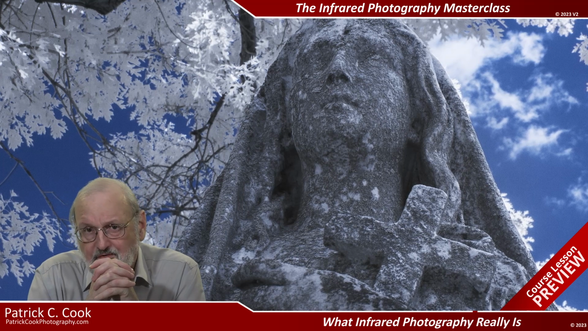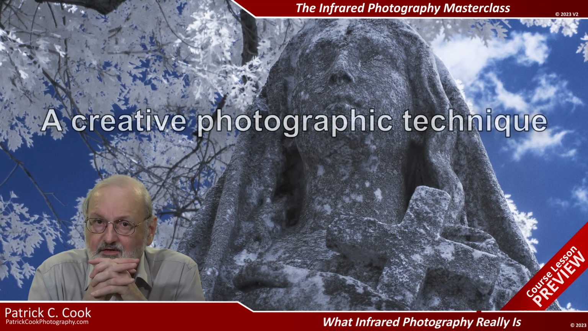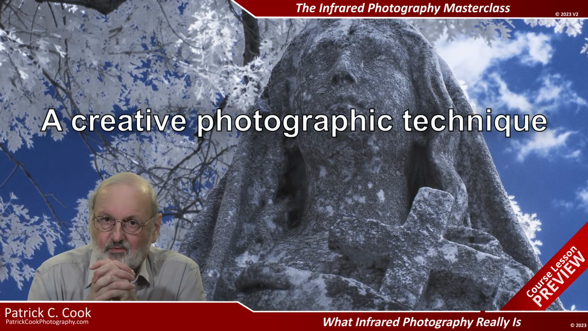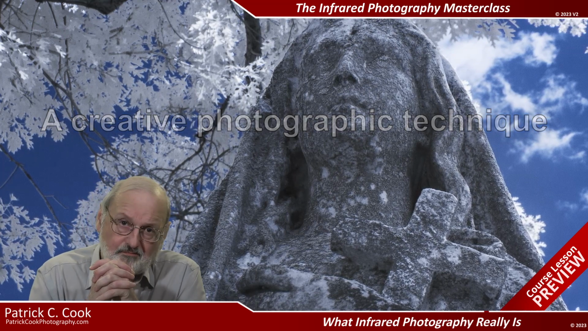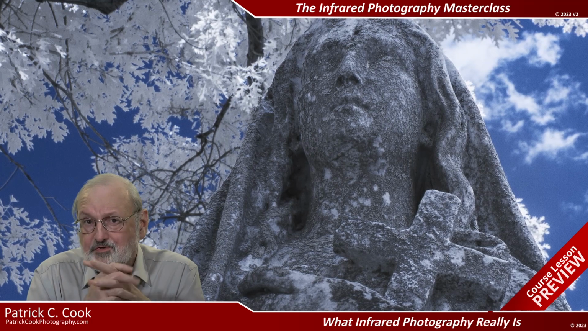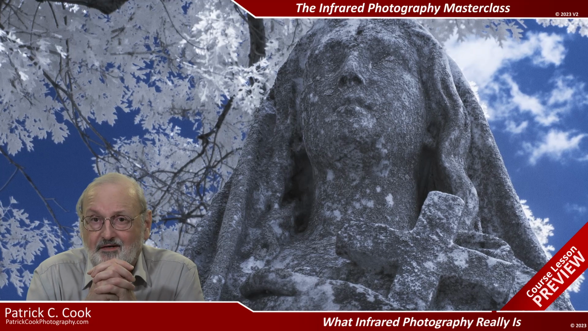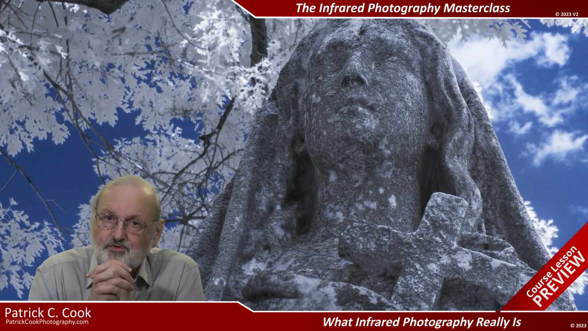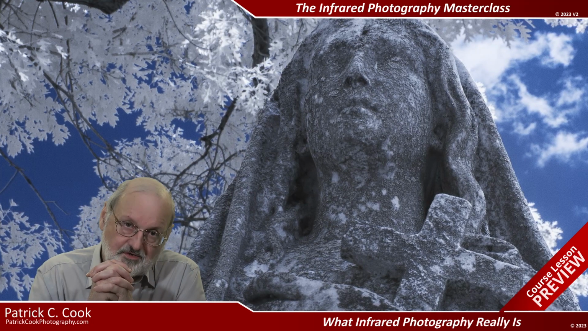The goal is to think of digital infrared photography as a creative photographic technique rather than a technical method of recording invisible radiation. Ironically, we must understand the digital camera and some science concepts of infrared if we are to understand the creative radiation mapping process.